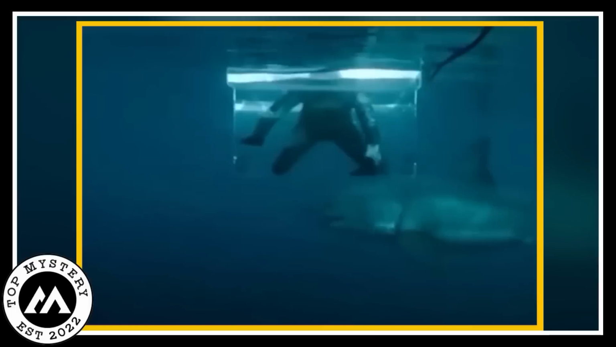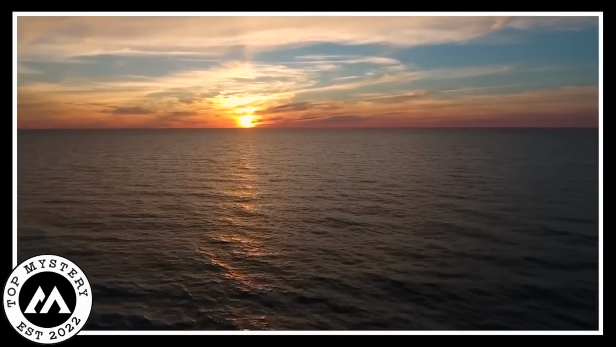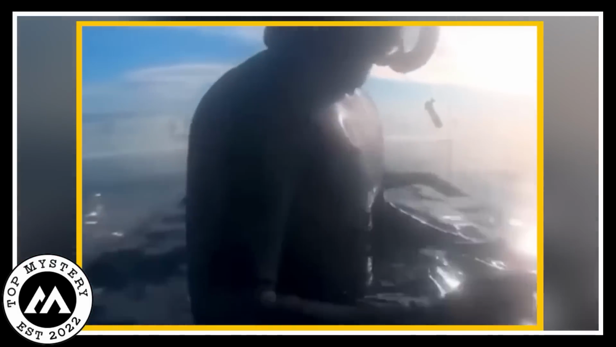Mysterious cage. The camera caught something very enigmatic and mysterious. The atmosphere was filled with uneasiness and fear. It was a scene of a man in a deep sea. It was in a glass cage. It dives into the sea to explore sea life. It was in the middle of the sea. The man was in the cage wearing a diving suit.